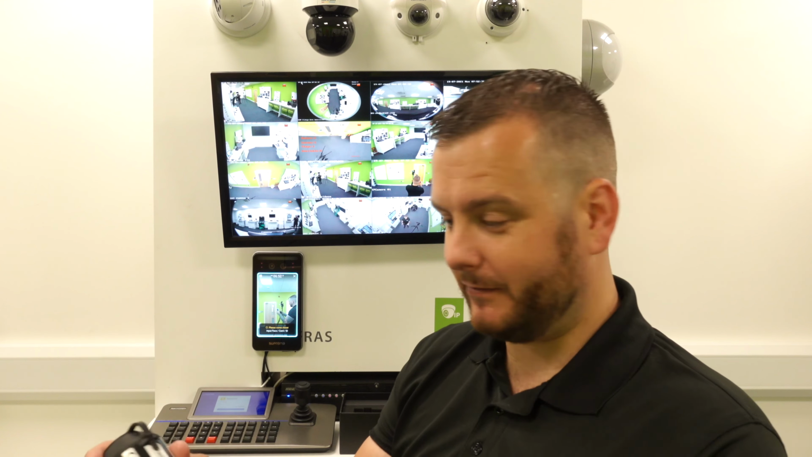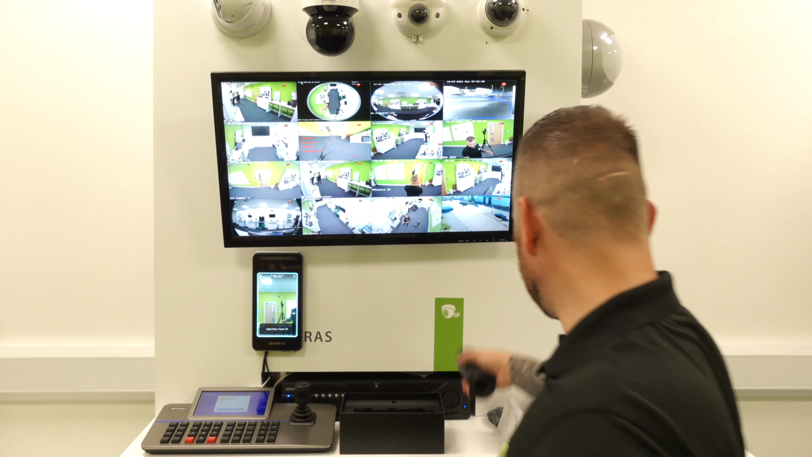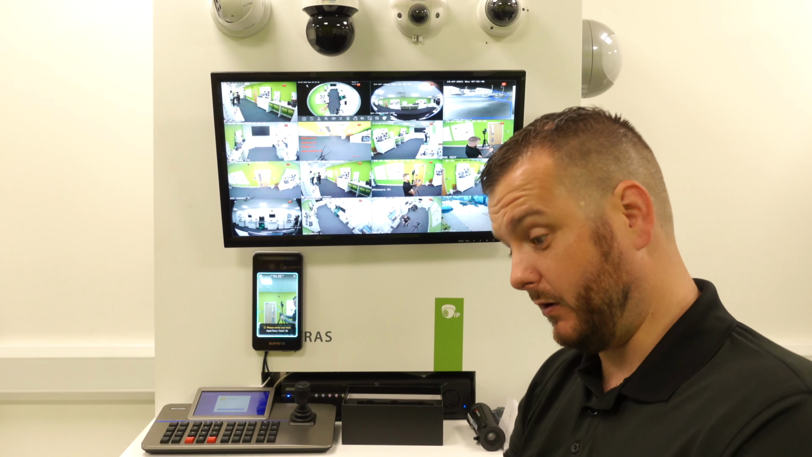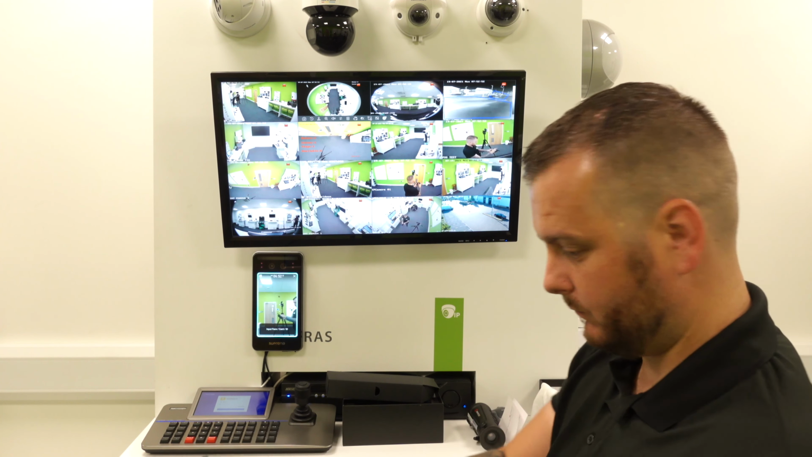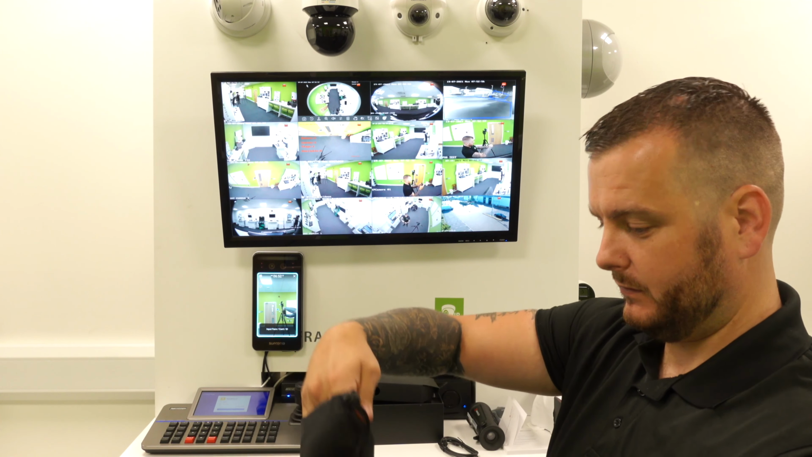That's it really, effectively. So what else do you get inside the box? Nice little unit there inside the box. Then you get another package like this, a box, and inside that box you have a carrying bag, like a glove.